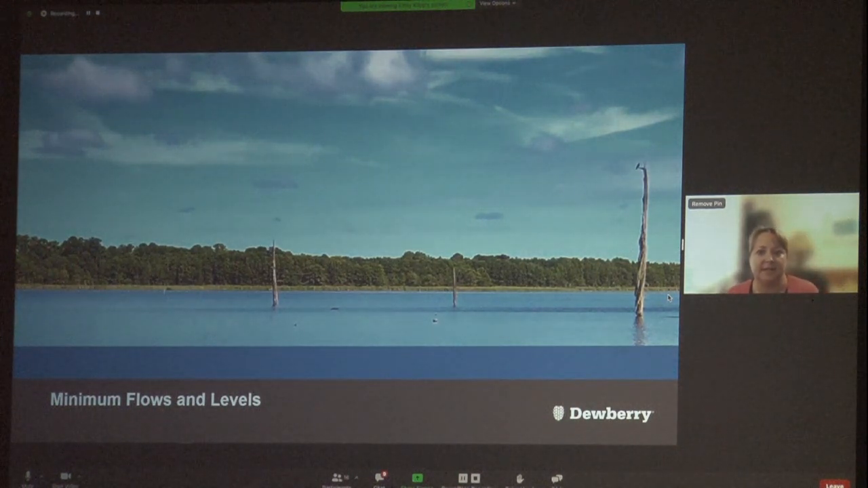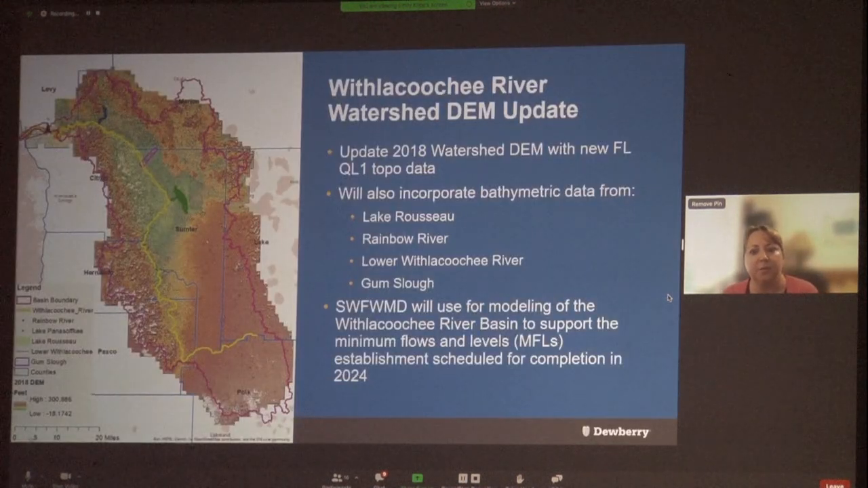Next, I'd like to discuss how the use of Topobathymetric LiDAR, as well as sonar and specialized raster processing, was able to help with minimum flows and levels modeling for SwiftMud. We're currently working on a DEM update for the entire Withlacoochee River watershed, and this update will incorporate a variety of data from different sources, sensors, timeframes, to create a refined DEM of the watershed that SwiftMud will then use to support the minimum flows and levels for this river system, which spans 8 counties of Florida.